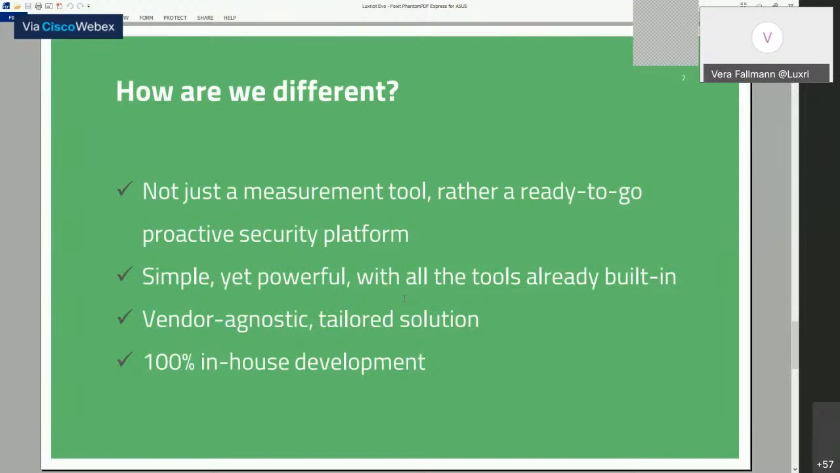We're also open-minded and nimble to adapt. And being an independent open platform, LuxRide Evo is a non-vendor specific tailored solution, thanks to our easy and direct customer-vendor contact for decision making. We're an experienced engineering team able to deliver professional technical support with a direct link to 100% in-house development.